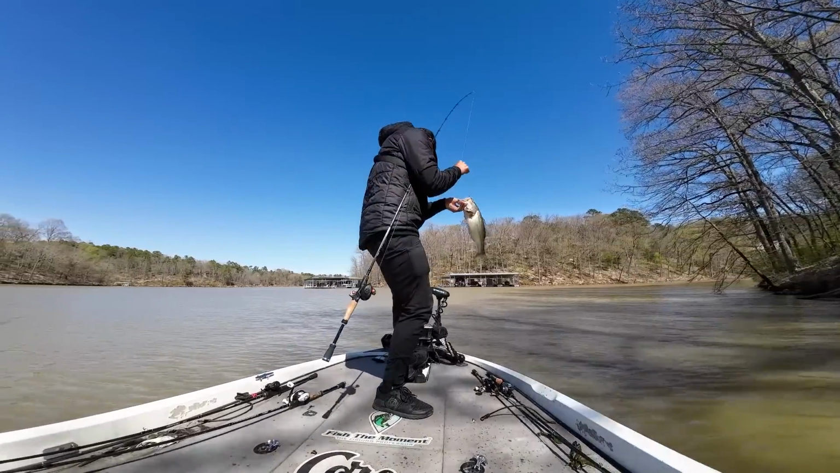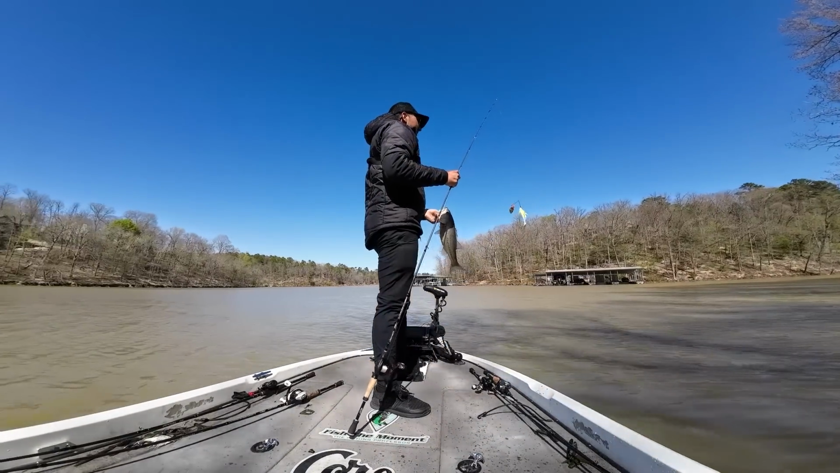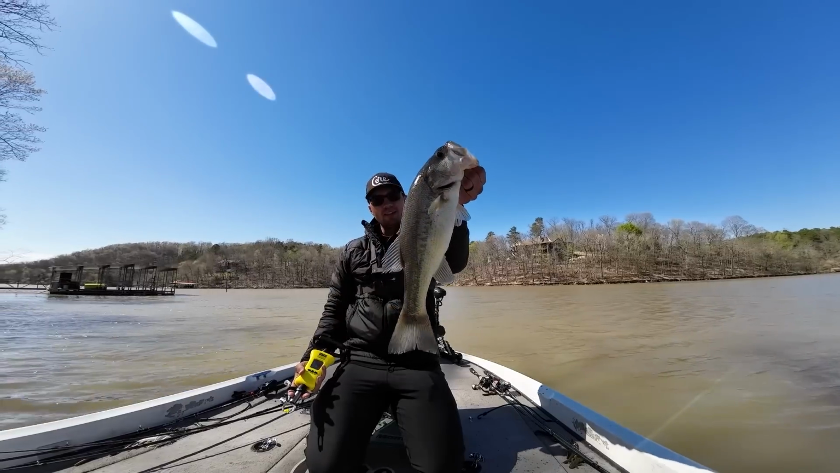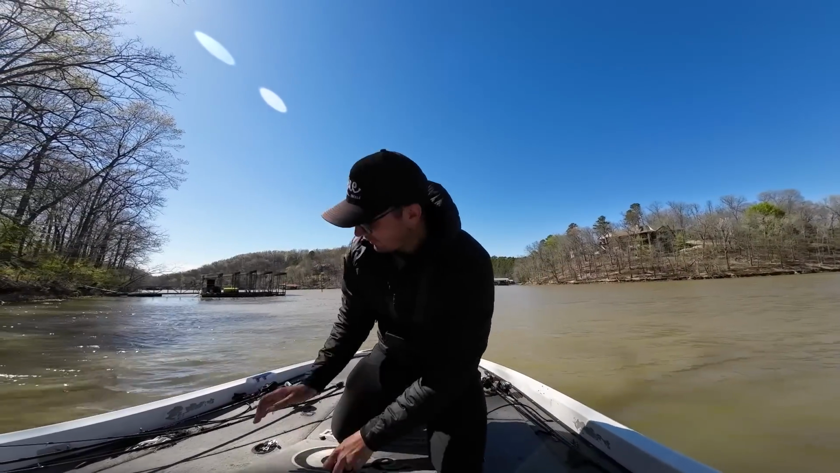He was just on this point, literally just fishing down the bank, guys. At this point, I think the bite's just turning on. Yeah, 2 pounds, 10 ounces. That is a nice beaver fish right there. Missed 2 more like this as well already, so we are on a good pattern. Let's keep after it though.